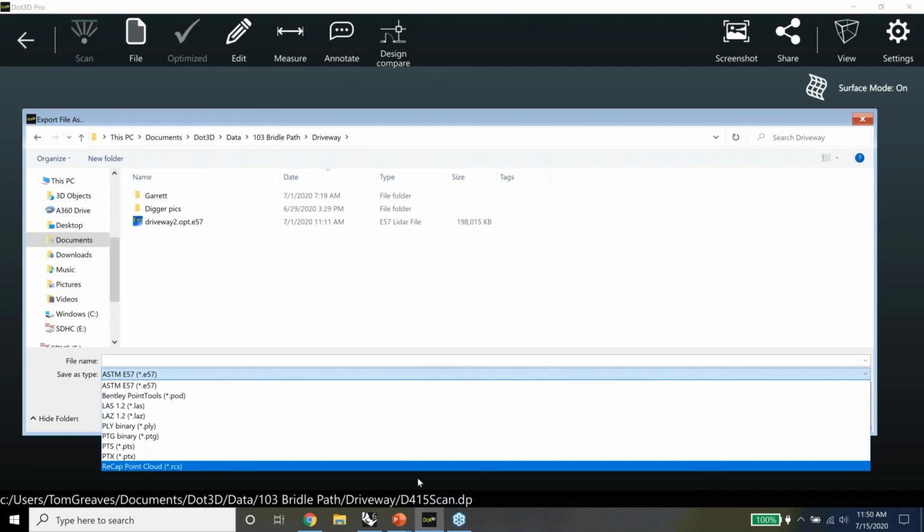You see them all listed out on the screen here: E57, POD, LAS, LAZ, PLY, PTG, PTS, PTX, and RCS, which will go straight into an attachment in an Autodesk Revit, AutoCAD, Inventor, Navisworks, et cetera, project. So really direct from scan to CAD. Virtually any application that works with laser scan data or point cloud data should work with one of these formats.